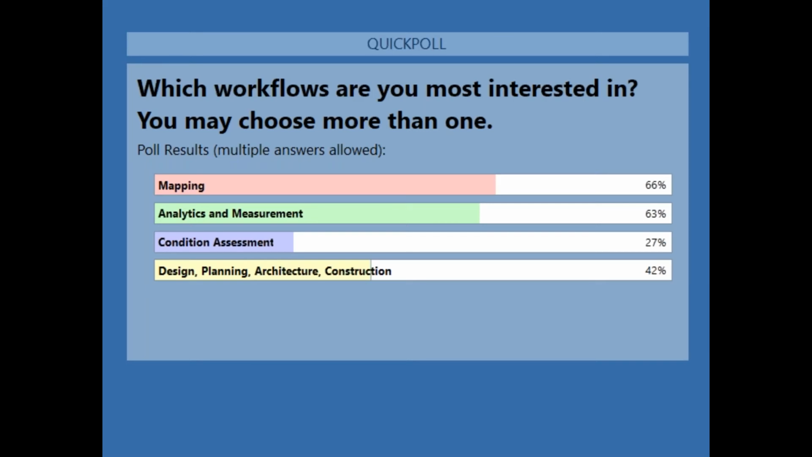So we do have a lot of people doing mapping and measuring, which I like to see. My tech background loves measurement and gaining information from imagery products. We do have a little bit in condition assessment, and that's a growing field for 3D products. And then we definitely have some construction and planning and design in there. So I like to see that, we do have a wide range of audience here, Itai, so we can touch on a few of these topics.